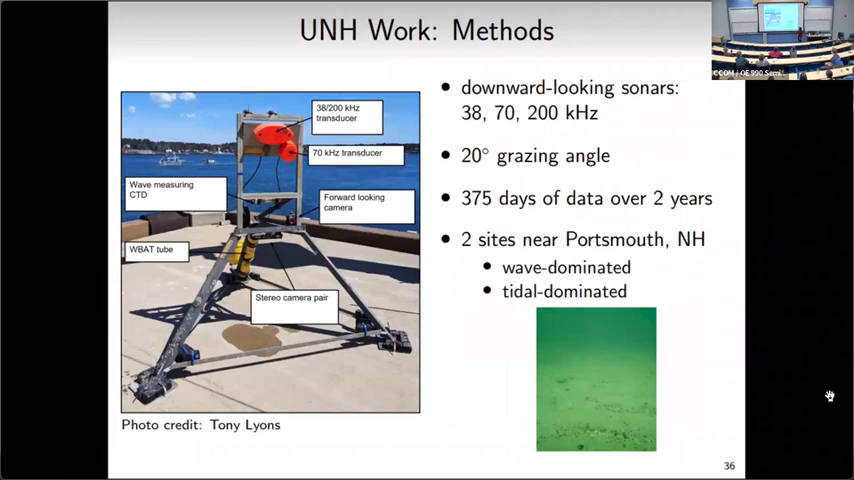And so here's the data set that I have access to. We have 375 days of data collected over 2 years for 2 sites near Portsmouth, a wave-dominated site and a tidal-dominated site. The data are from a tripod placed on the bottom of the floor with 3 downward-looking transducers on it, angled at about 20 degrees grazing angle. These transducers operate at 3 different frequencies. Also on the tripod, there's a CTD measuring waves and things, and cameras as well.